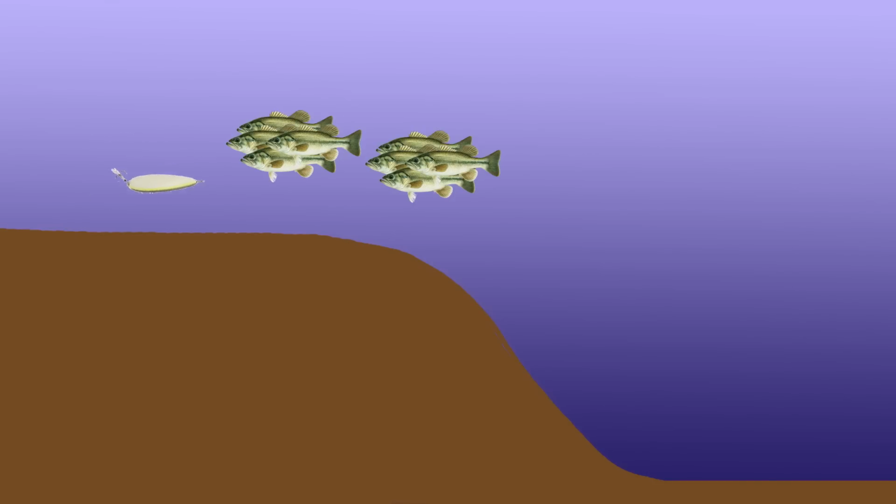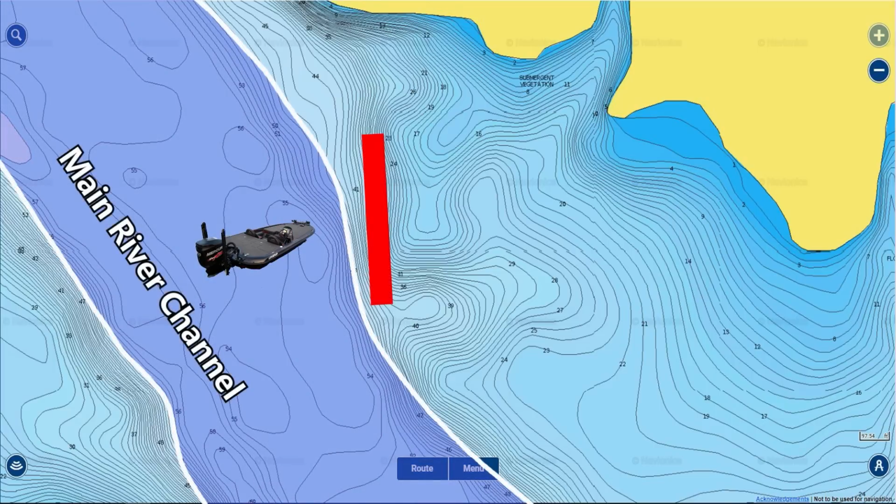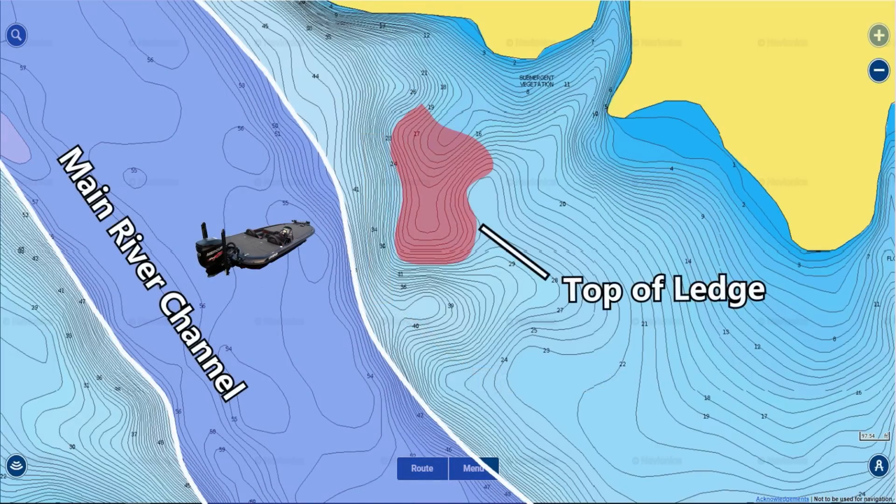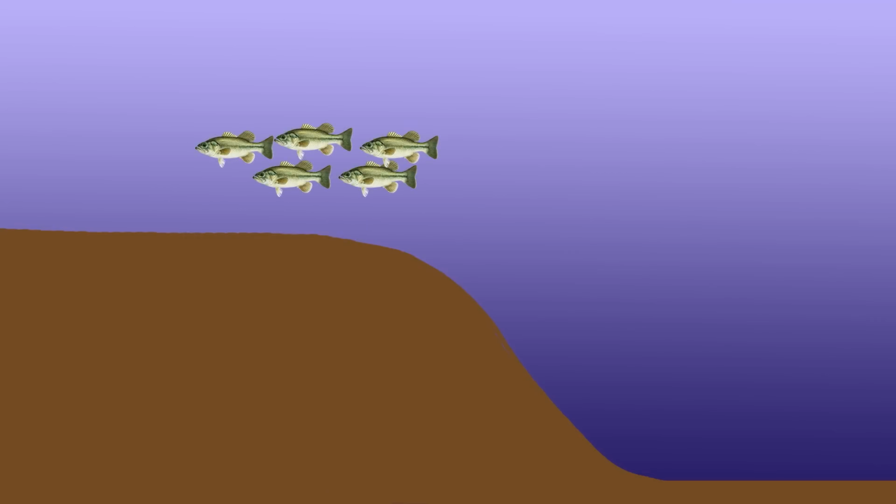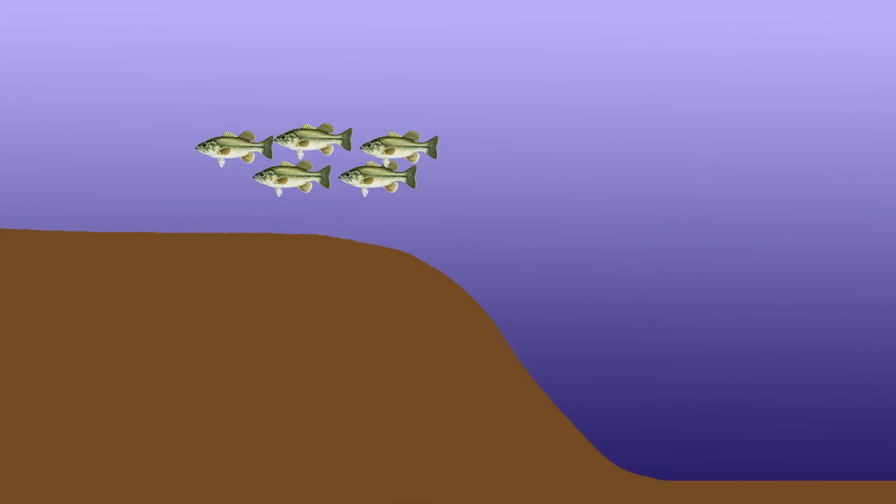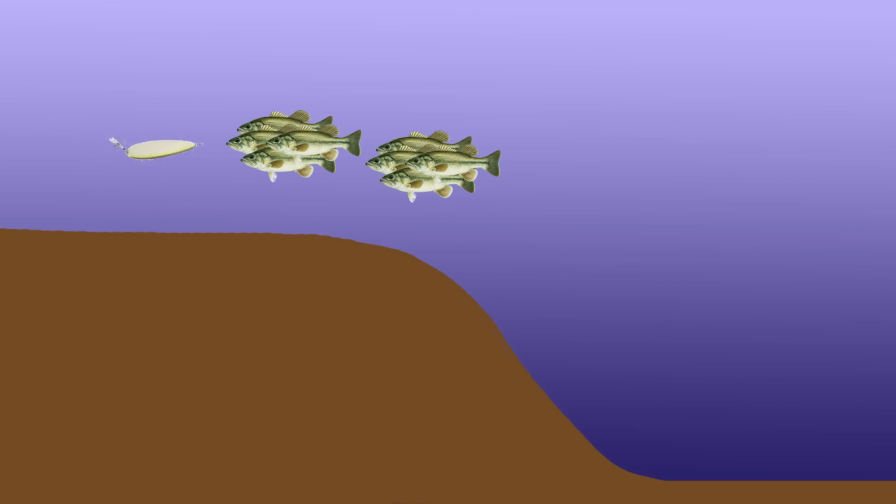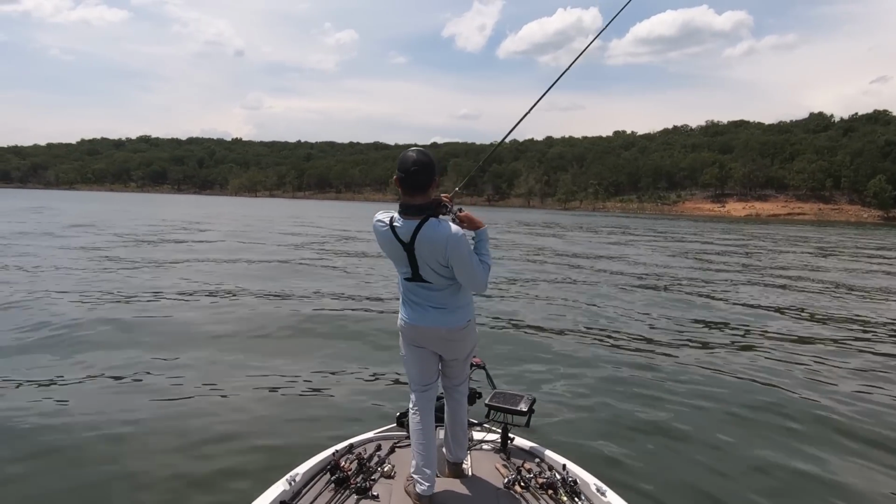And the flutter spoon is great when bass are schooled up offshore on deep areas, and you might have anywhere from 10 to 100 bass on a piece of structure or cover. A lot of times these bass are going to be suspended offshore, sitting anywhere from 3 to 5 feet off the bottom. And when these fish are suspended, a lot of times they won't bite your traditional bottom baits like a crankbait or a jig. And therefore you have to fish a bait that actually is worked off the bottom anywhere from 3 to 5 feet to get those fish to bite.